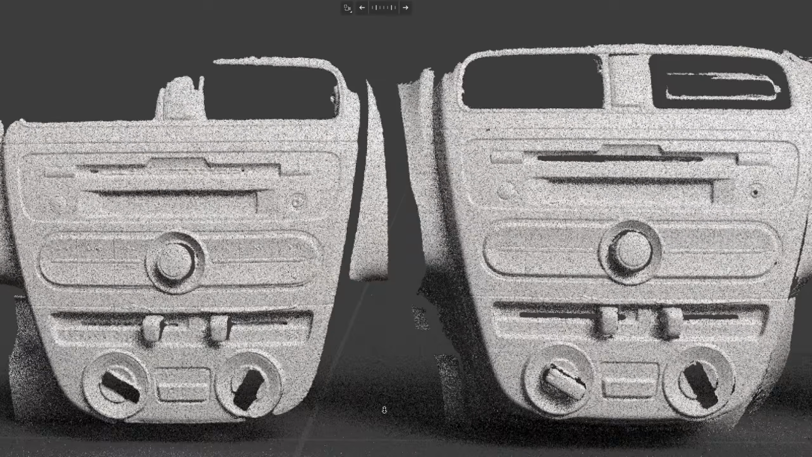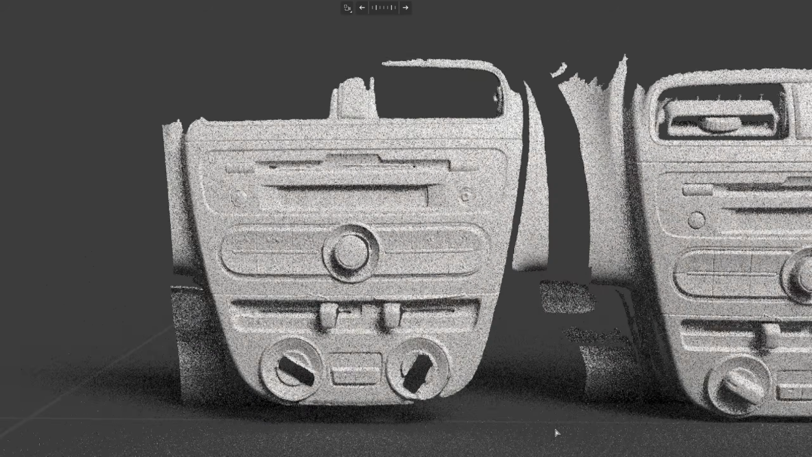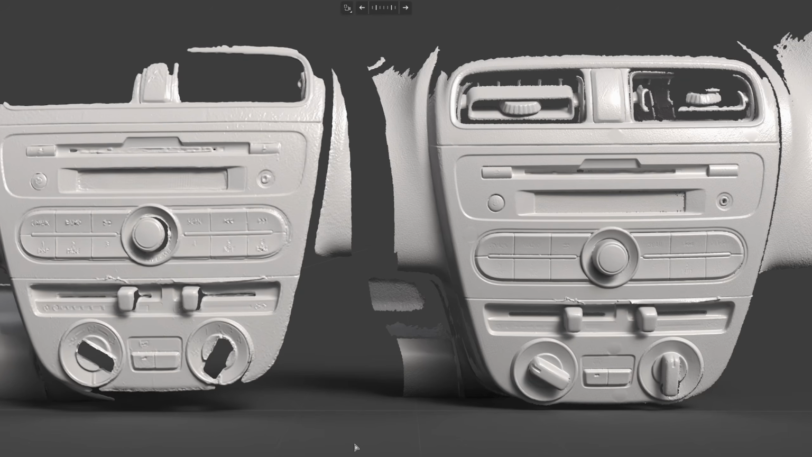Next, I compare with the S1 in laser markerless mode on the right. The laser scan still produces sharper results with less noise. And finally, let's compare with the laser marker scanning. The difference is very substantial.